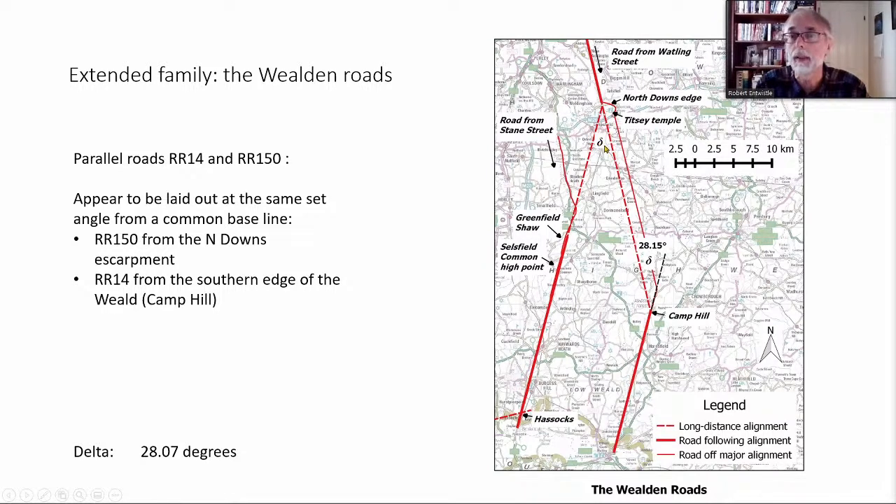So again, a delta angle. So it's really no surprise that the two roads end up as parallel. Whether the Romans desperately wanted that or not is a different matter, but it's come about as a result of their planning systems. All part of the family.